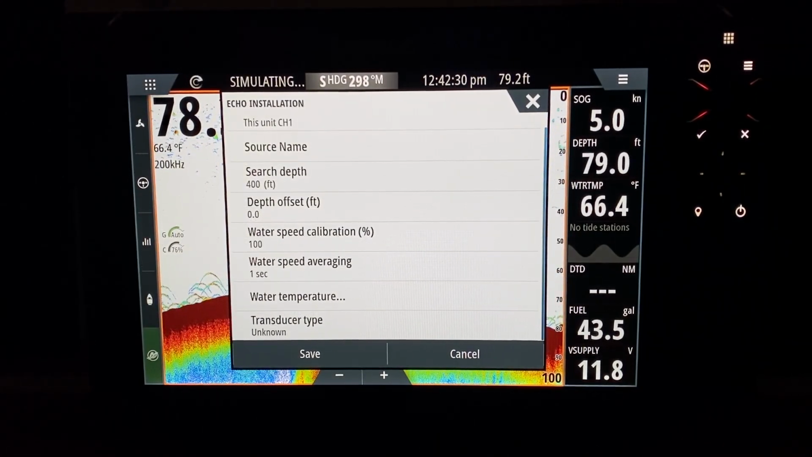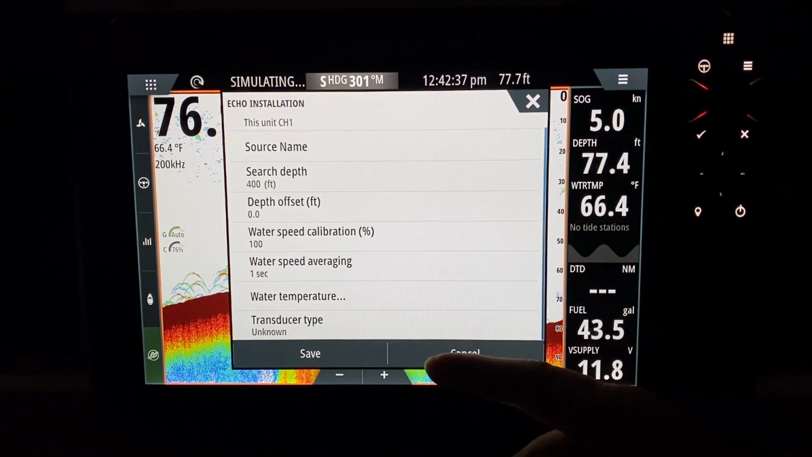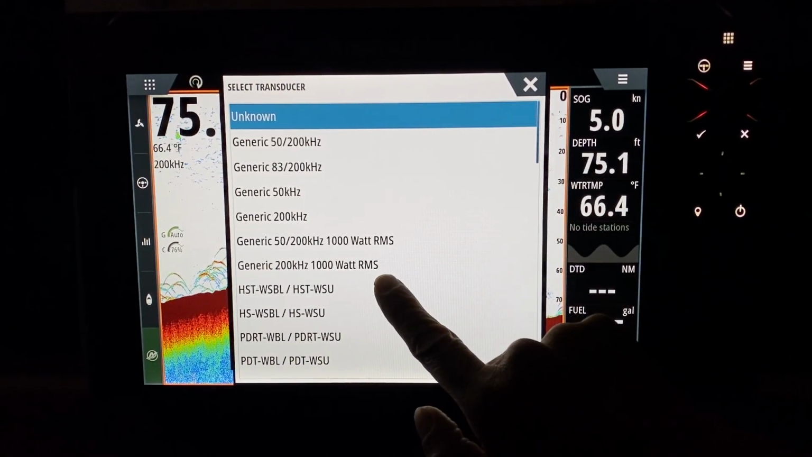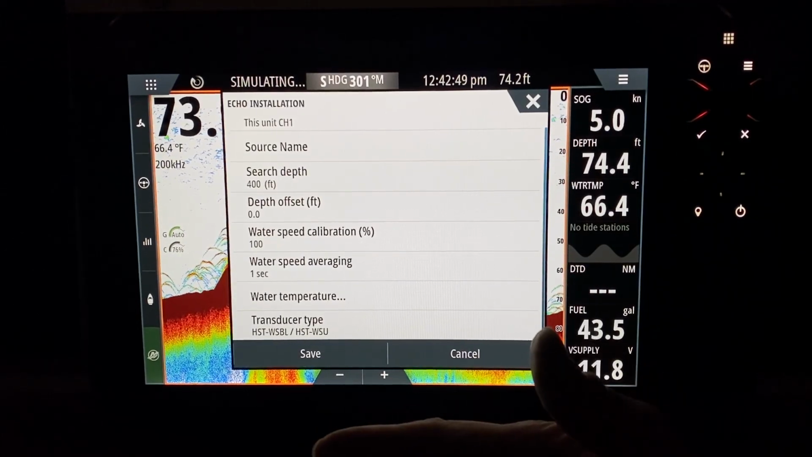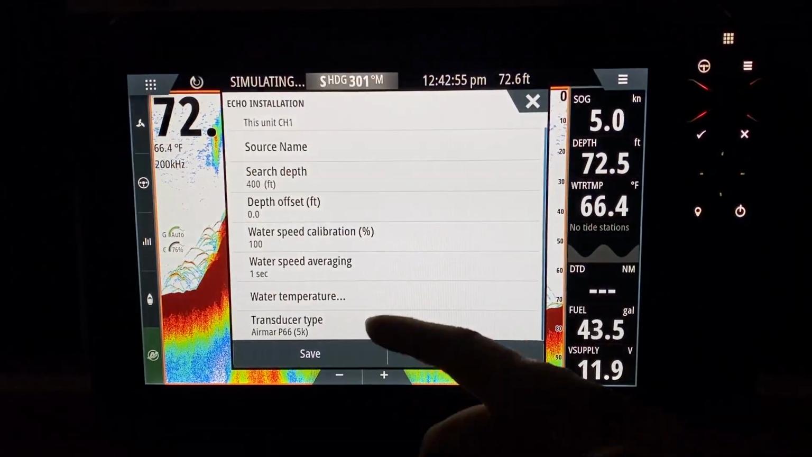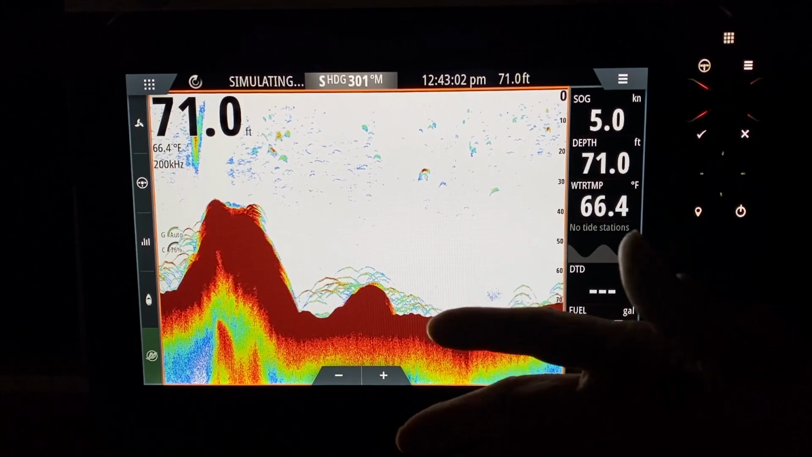So now we have to pick the transducer type. On a Go series, you would have a 3-in-1, but on an EVO series, there's 2 transducer ports. So typically the standard transducer would be the HST WSBL. Many of the consumers will buy a high-powered saltwater transducer, such as an Airmar. So if we have an Airmar, we would have a P66 as a good example, and that's a nice powerful saltwater transducer. Save. So I've told the unit I have a certain transducer.